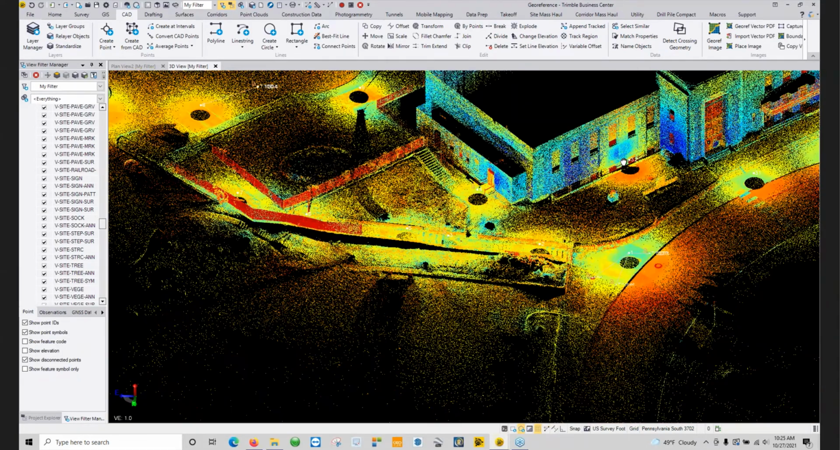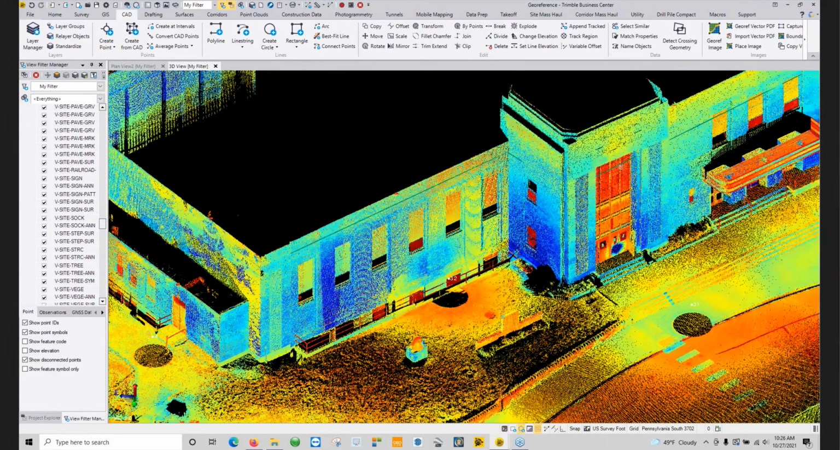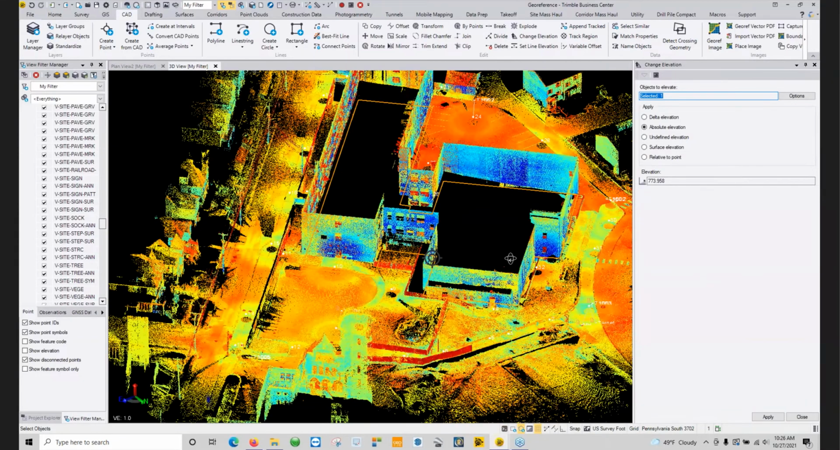Now, a lot of times whenever you're doing these scans, you want to get your finished floor elevation. So you're either going to have a GPS shot or a total station shot of the finished floor, or if you're lucky enough, you can scan inside the doorway to get your finished floor elevation. You can actually click on this line, and under the CAD tab, there's an option here for change elevation. Have it set to absolute, and you can either click on a point or just click on the point cloud where the finished floor elevation is, or manually type it in, hit apply, and the entire line will flatten out to that exact same elevation, which gives you your building footprint on finished floor elevations.